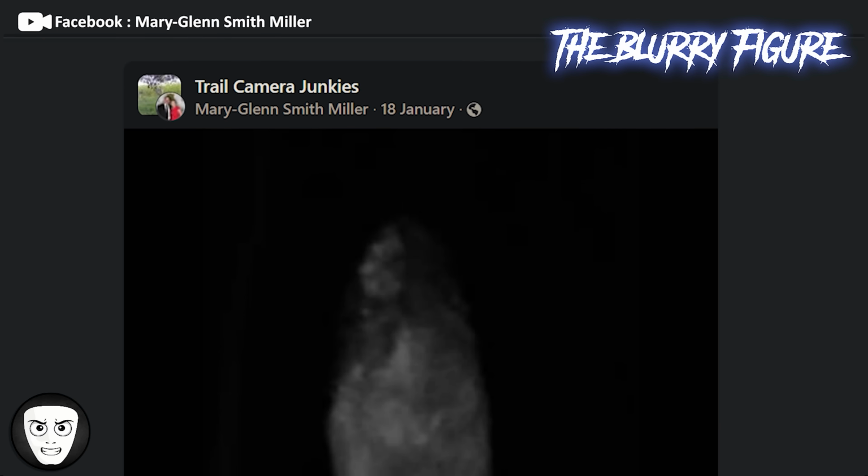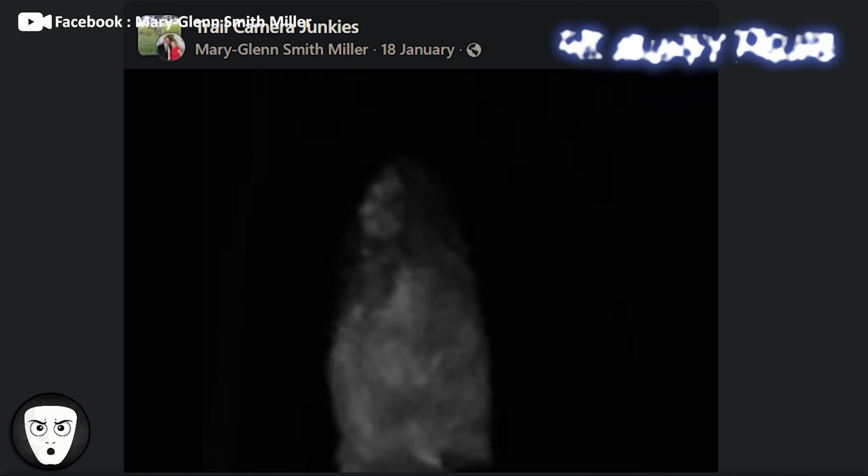Facebook user Mary Glenn shared a trail camera photo that quickly sparked debate. The image appears to show a large, furry figure walking past the camera. According to Mary Glenn, the camera was located near the center of a roughly 1,000-acre property. She also noted that the land is closely monitored by family members, and they didn't recognize the figure or have any reason to believe someone was supposed to be there.